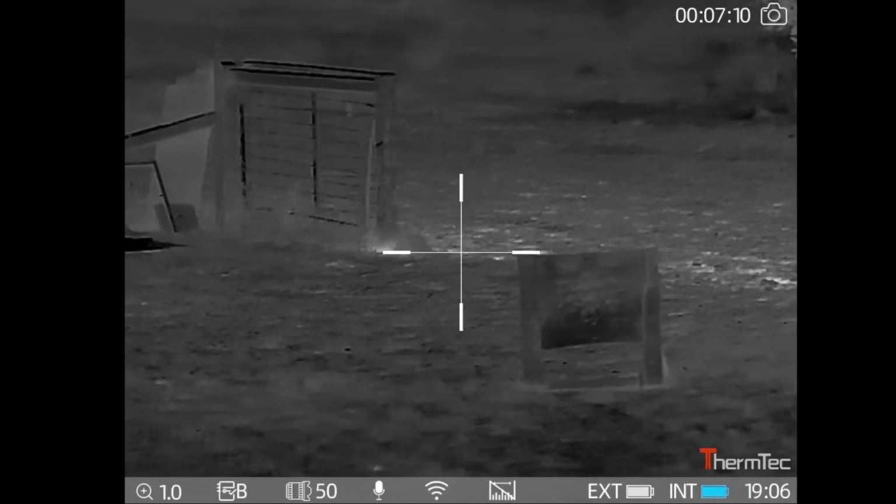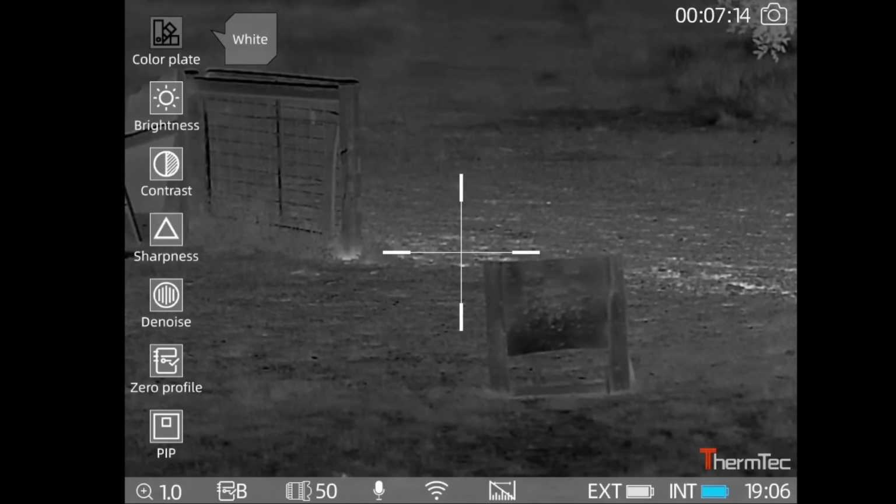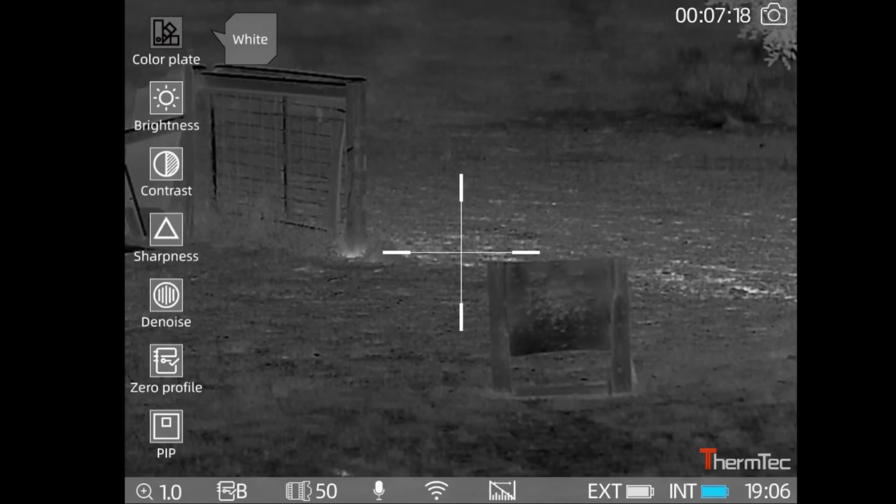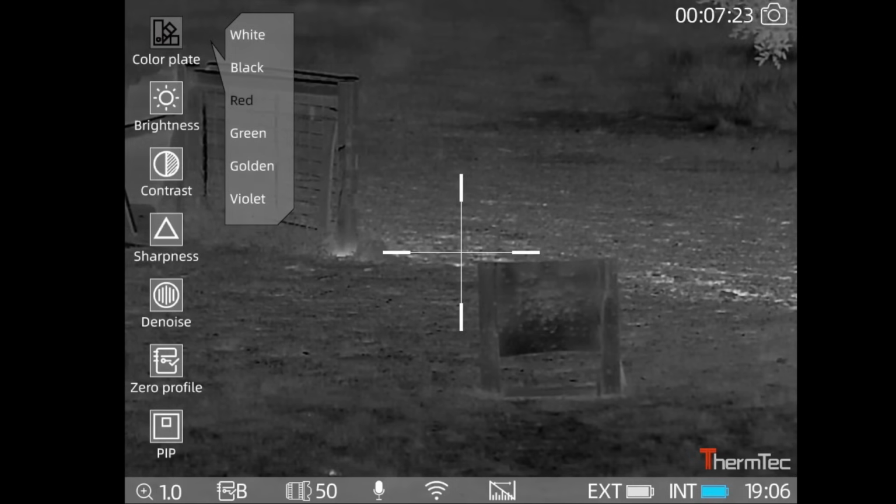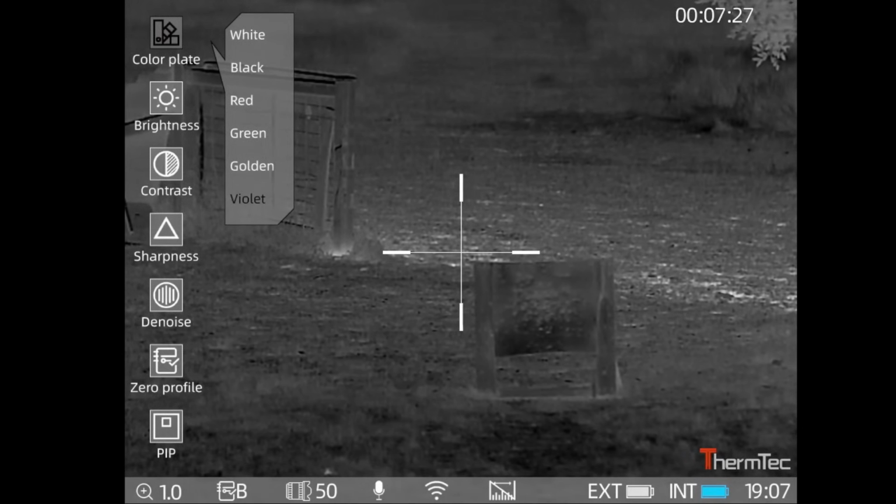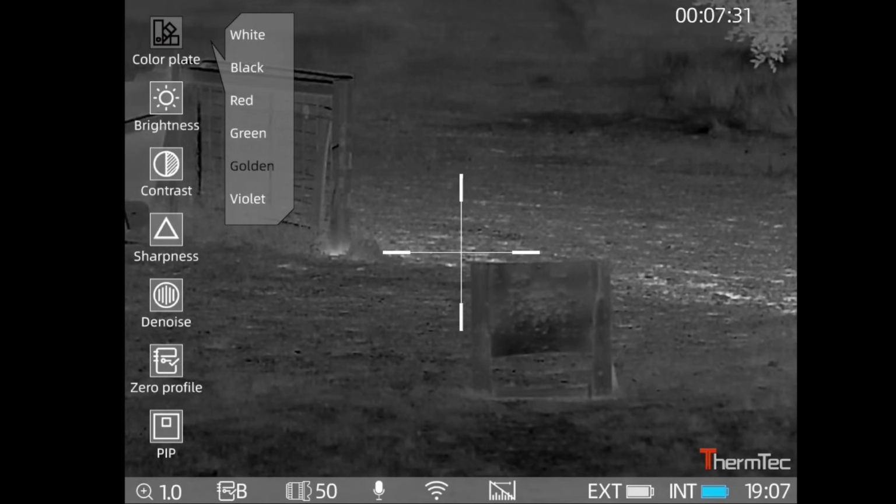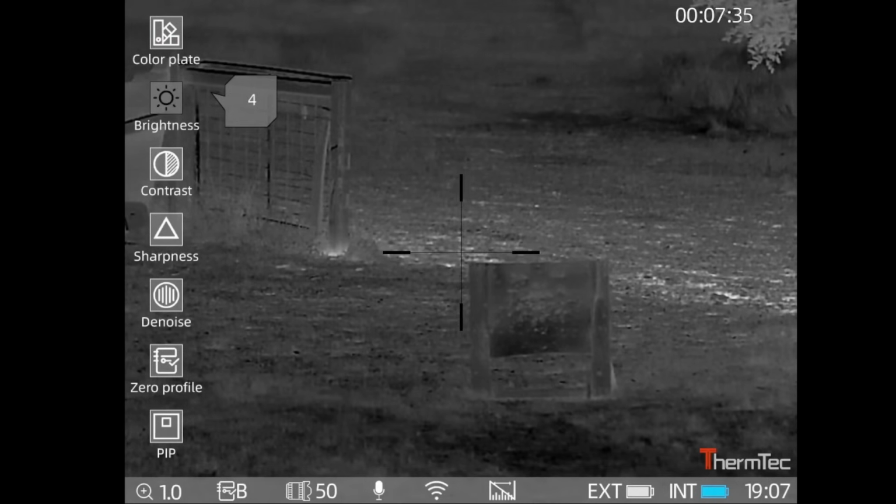Okay, now we're going to quickly go into the menu setting. This is a little bit involved. So we've got the top there, you can go into that to change your colour palette. To go into it, you just do a single press on the scroll wheel and you can cycle through it, highlights it black when it's on that option. But to escape out of there, you just long press again. It gets you back to the previous menu.